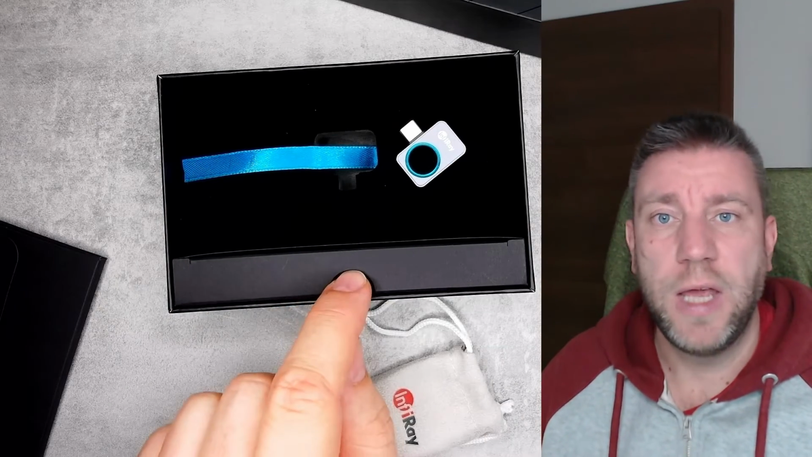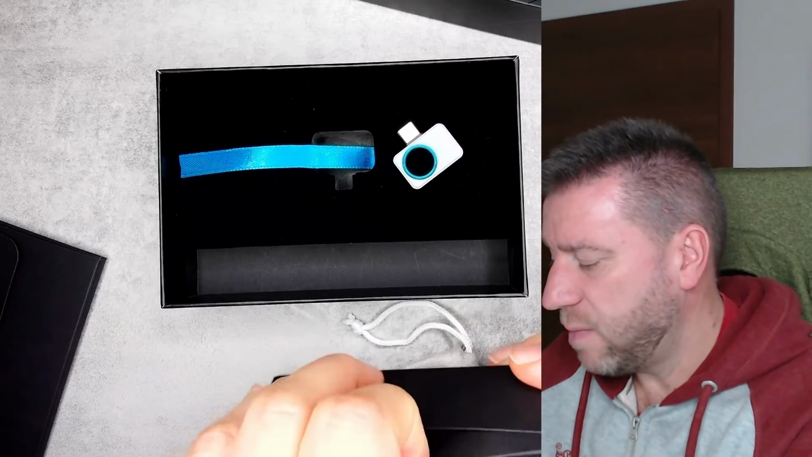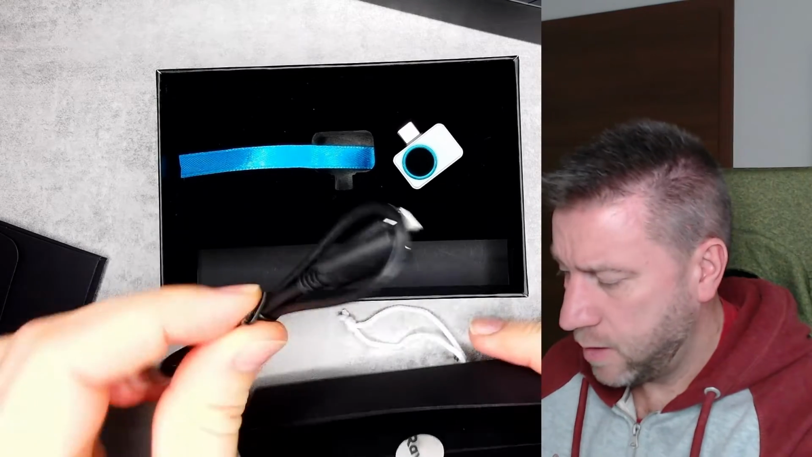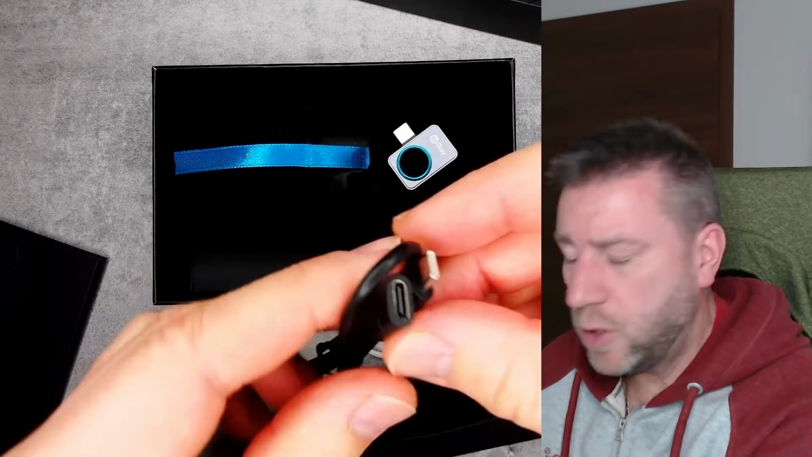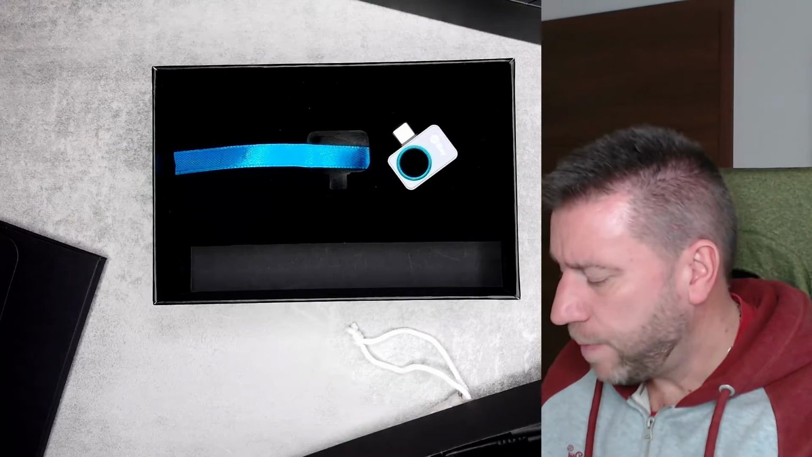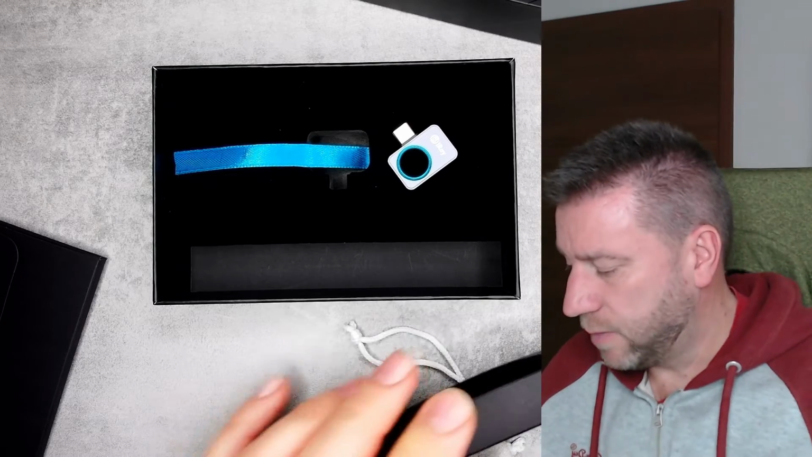And here you find a USB-C, a very special cable. It's a USB-C female to USB-C male cable. I don't think that you can easily buy these type of cables, but if you want to use it in a place where, normally you plug this into your phone, but if you want to extend the cable for any reason, you can do that.